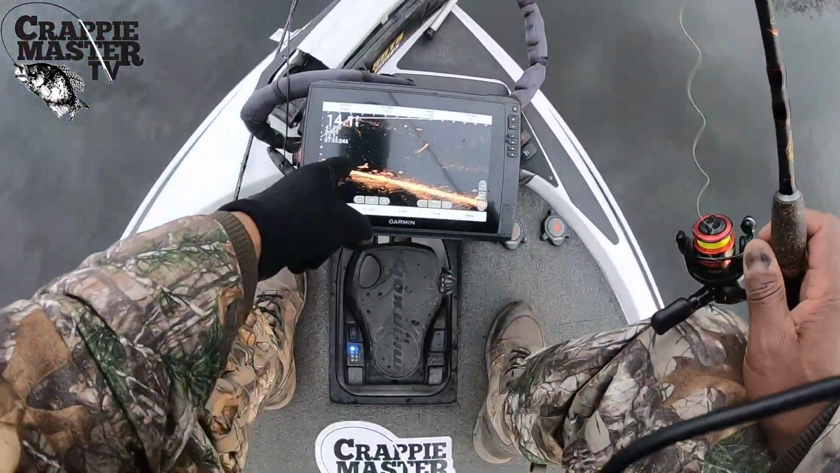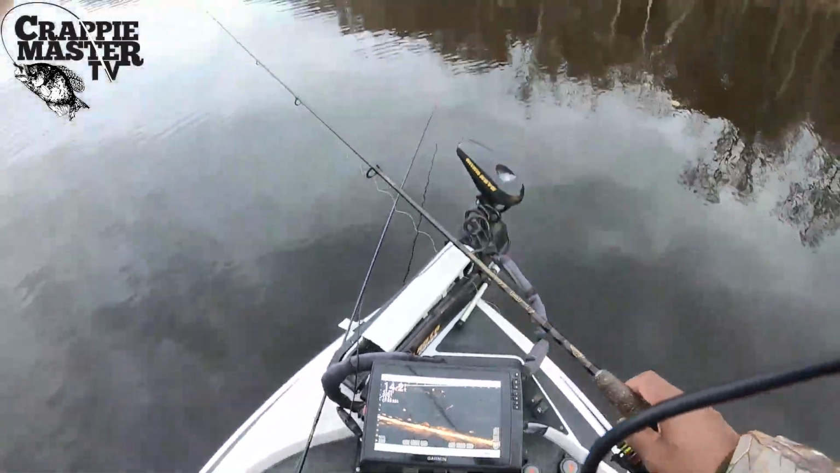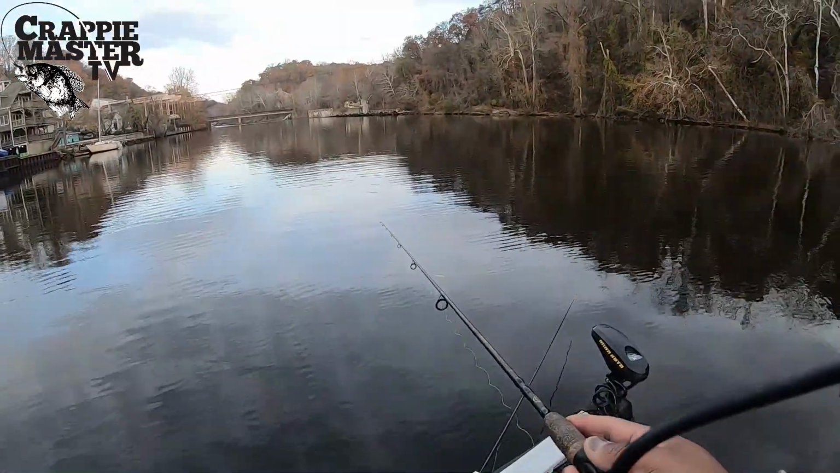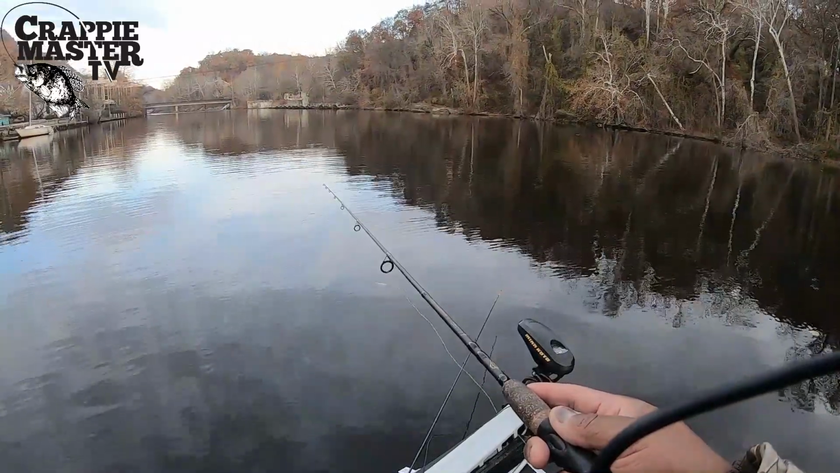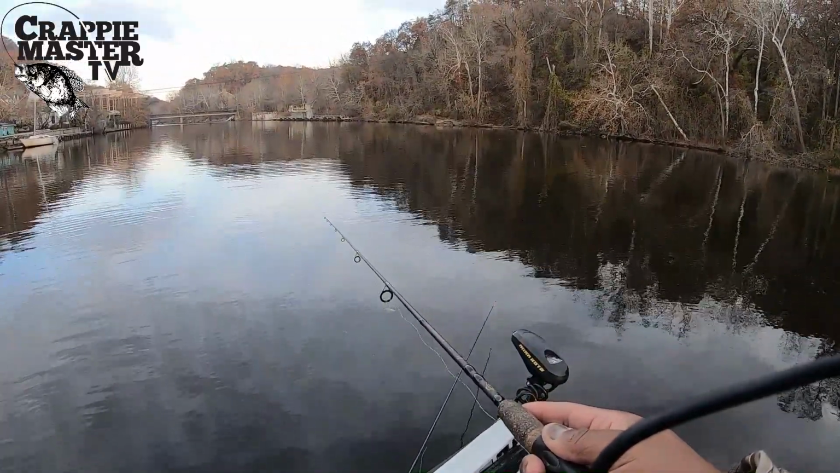So you can see, here's what we're going to fish here. These schooling fish here. We're out this morning, Thanksgiving, so I am very thankful that I had the opportunity to do what I'm doing right now. Fish have been biting pretty good, so we'll see if we can get out and get into a few.